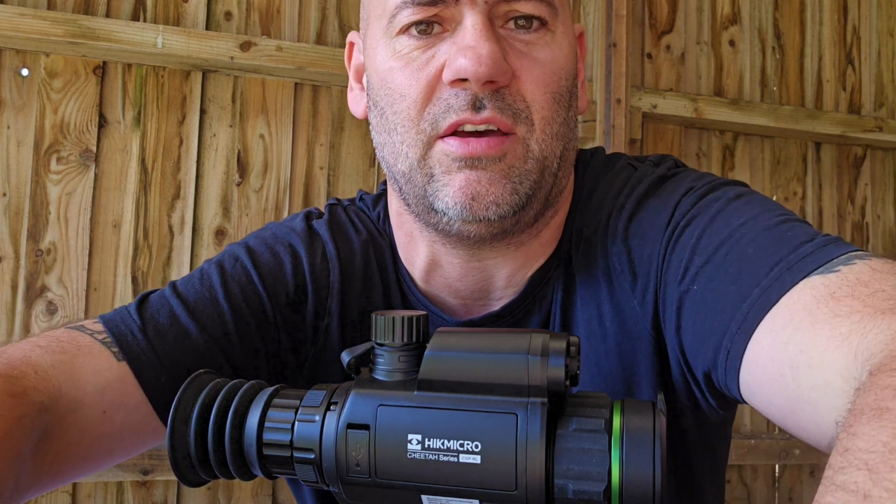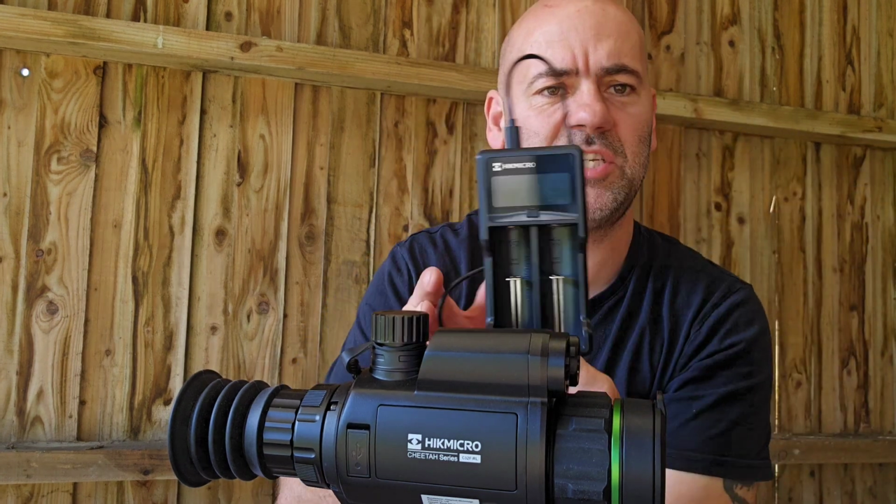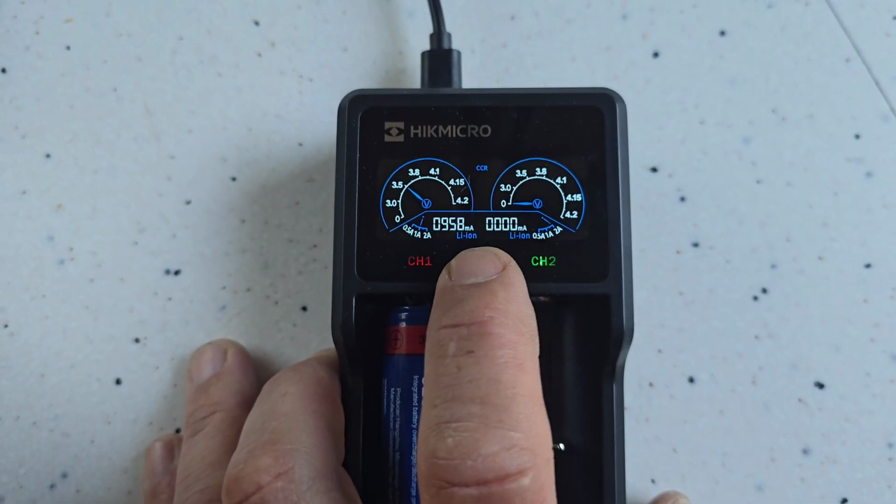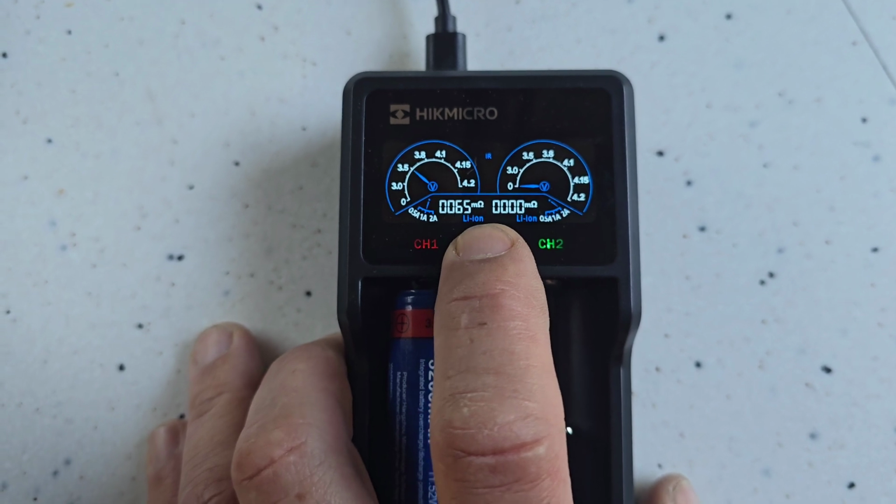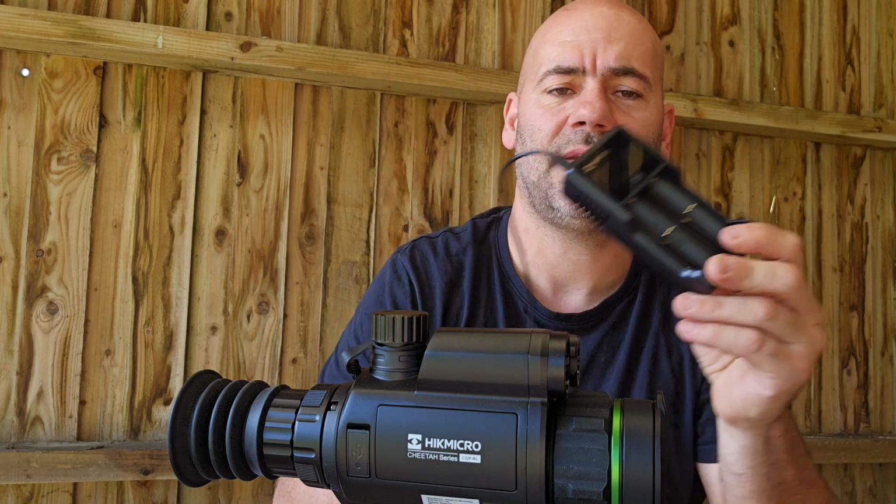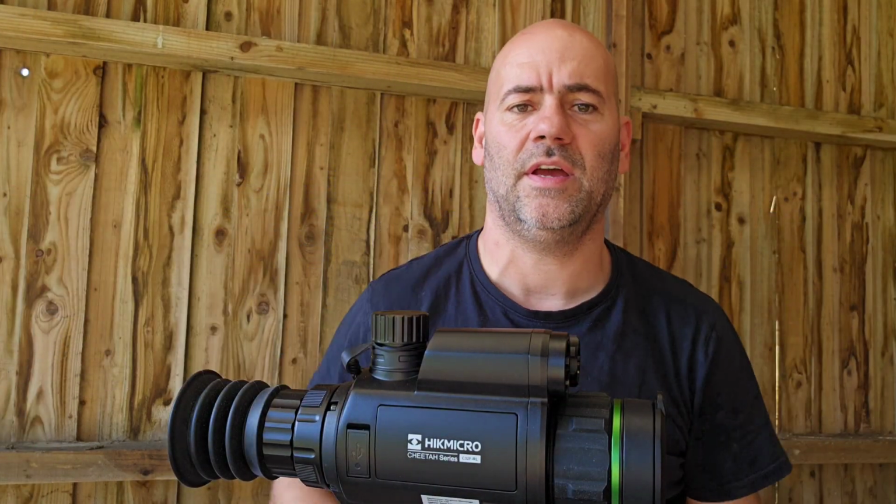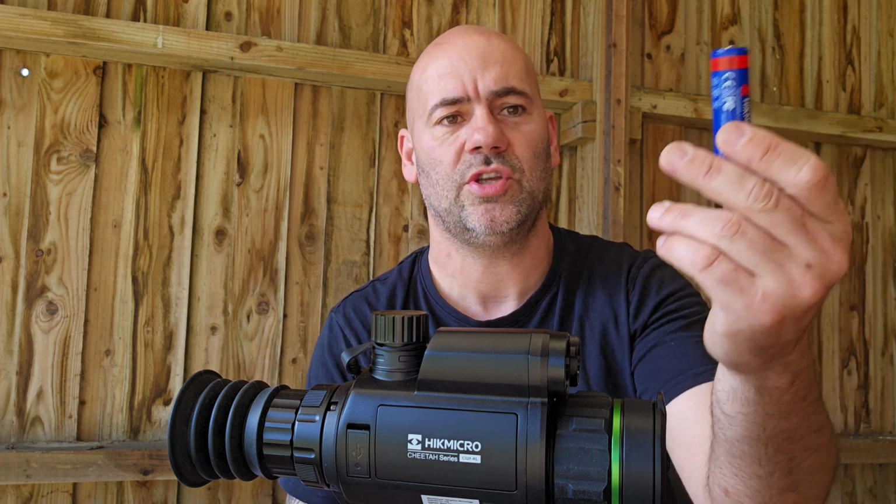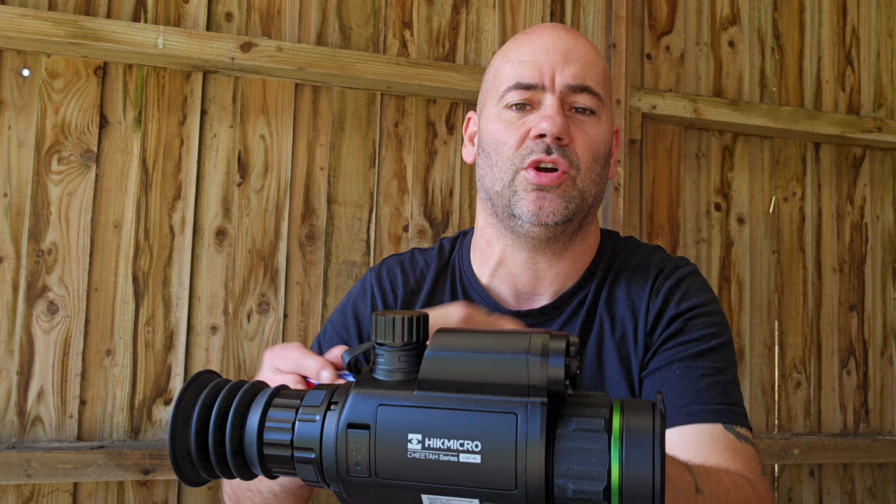Now, the battery charger is probably one of the most technical and decent battery chargers I've ever seen. So I'll put up the display now. And yeah, a really informative battery charger there. You get 2 batteries, so everything you see today is what you get in the box. So you get 2 of these. Obviously I've got one in there for, you know, your positive down, but it does show you on the side.